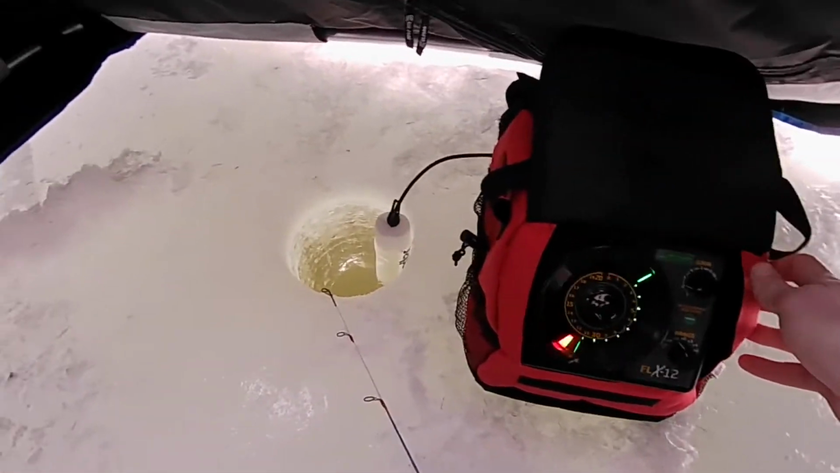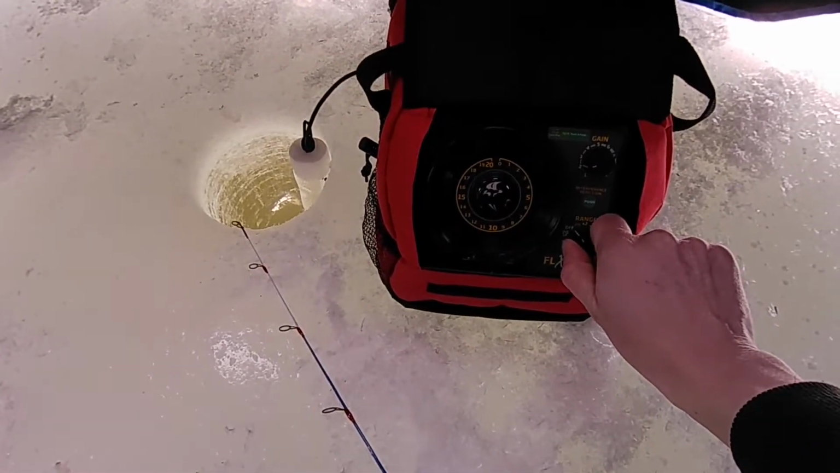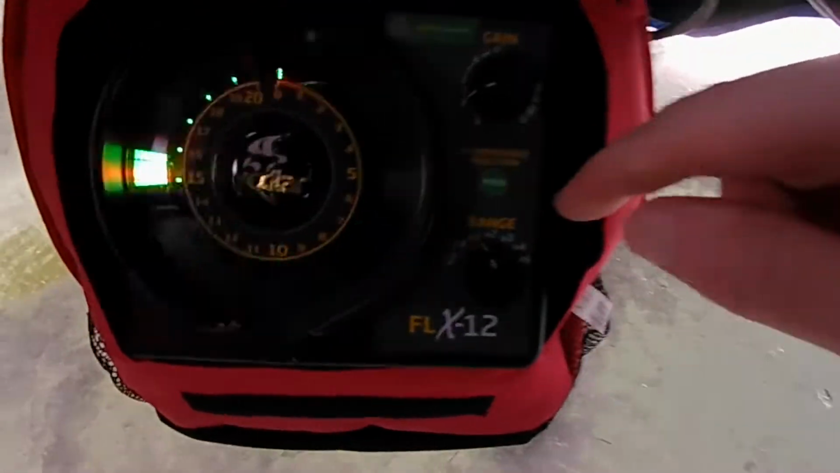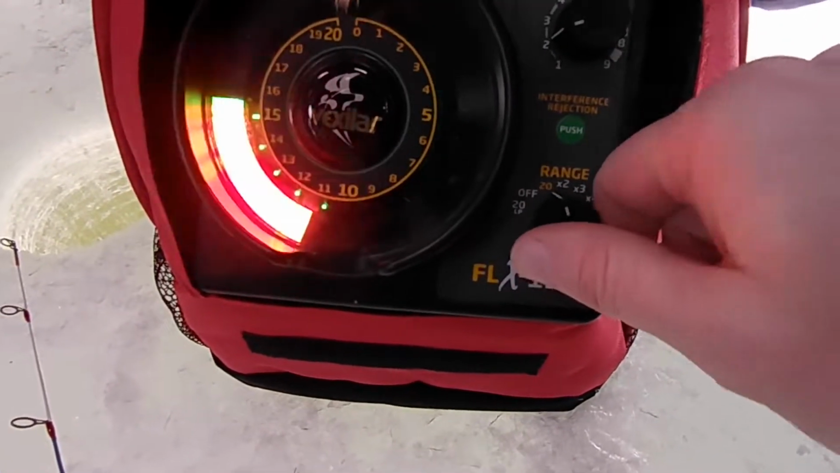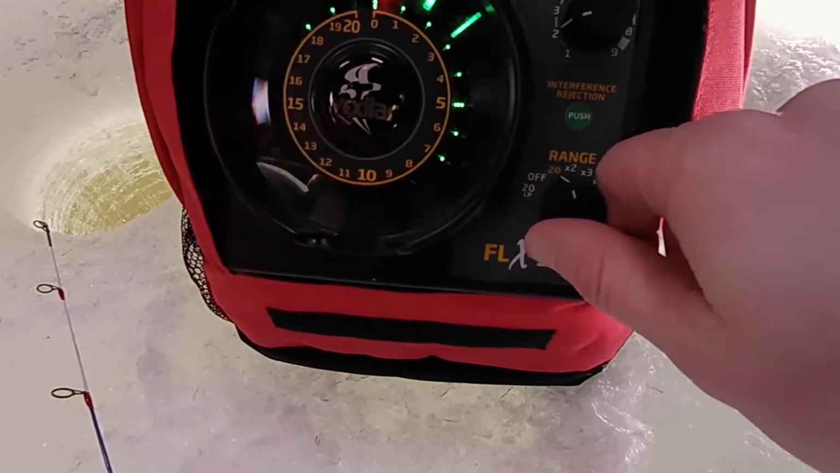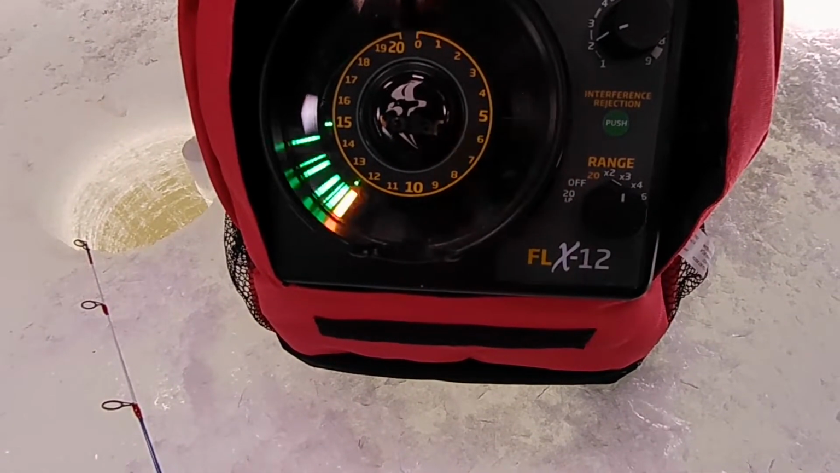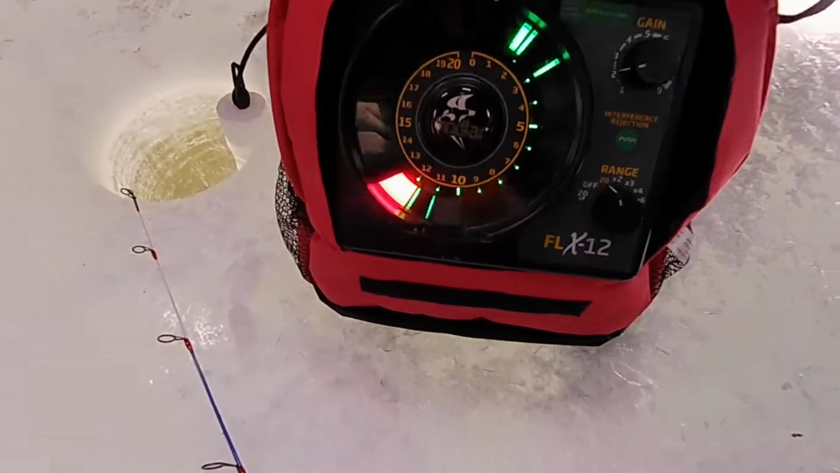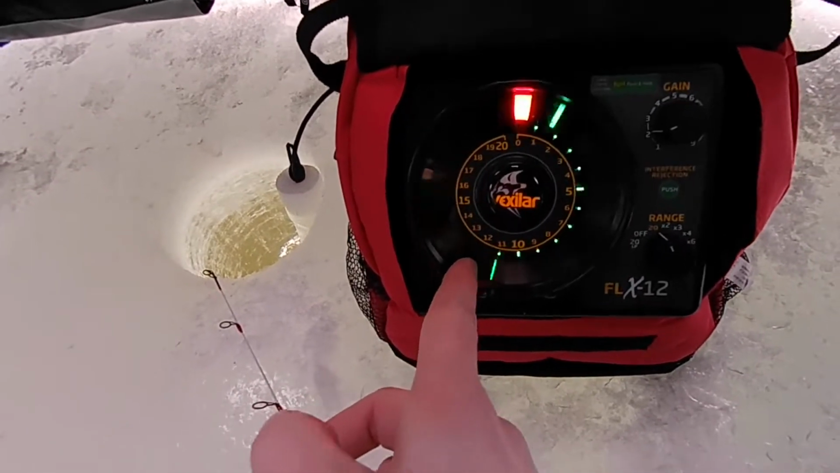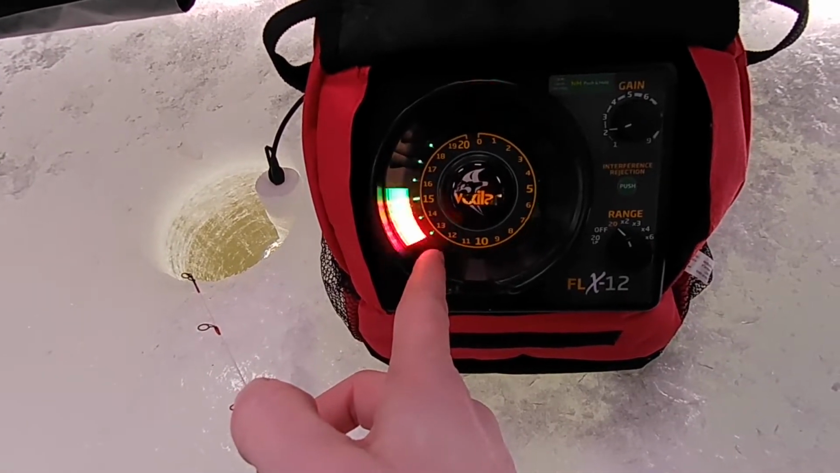It's worth it. Now, when you turn it on, if you're fishing at 20 foot or less, put it on the 20 setting. That's 20 foot or less for your range. If you're fishing over 20 feet, you'll need to put it on the ×2. That's up to 40 feet deep. So you can see what depth you're at by the bottom, where the bottom hits here. That's 12 foot deep. So you know what depth you're at.